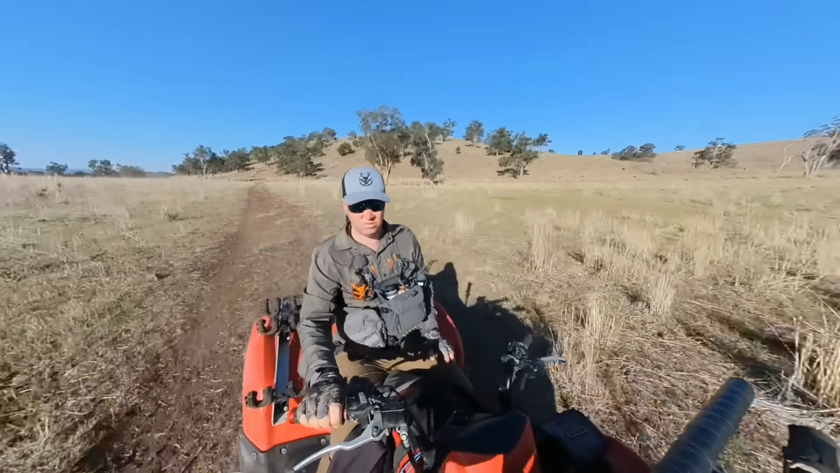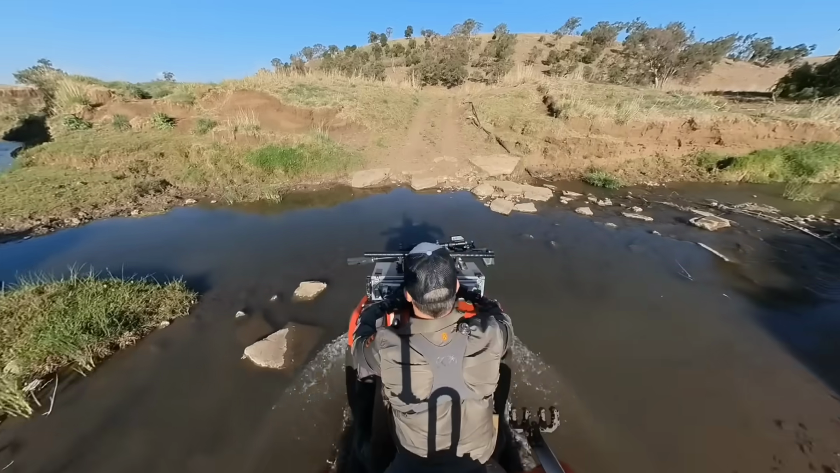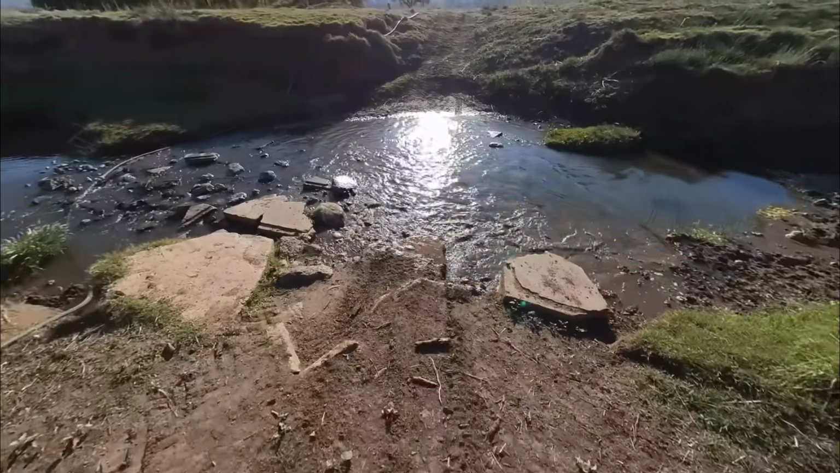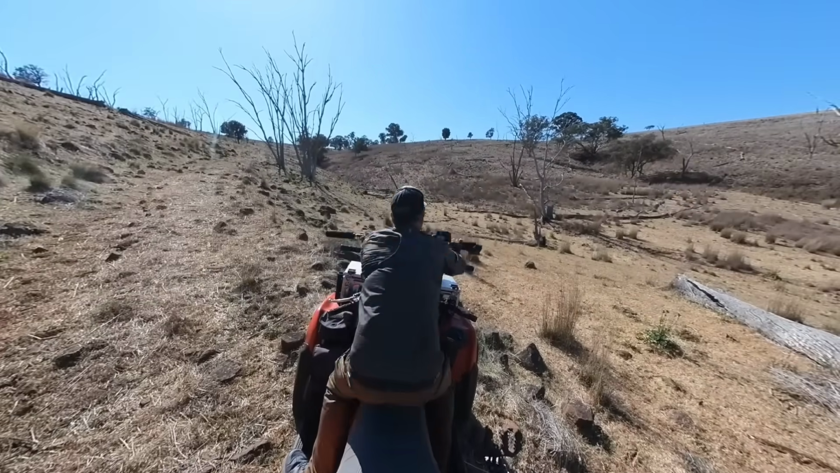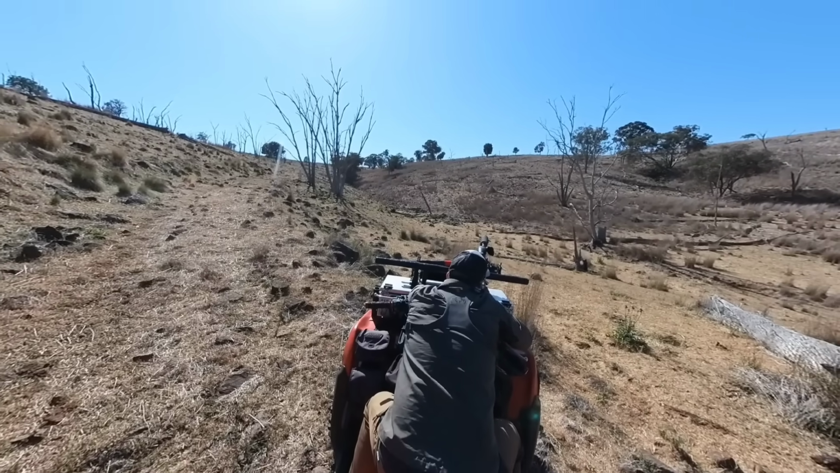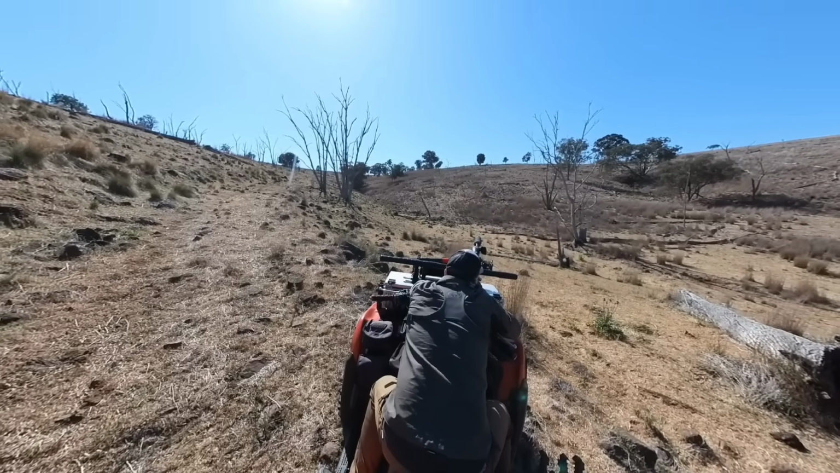Not gonna lie, I'm gonna like that shower. The quad bike's out of the trailer, rifles loaded, mags full, ready to go, camp's all set up. That'll do it.